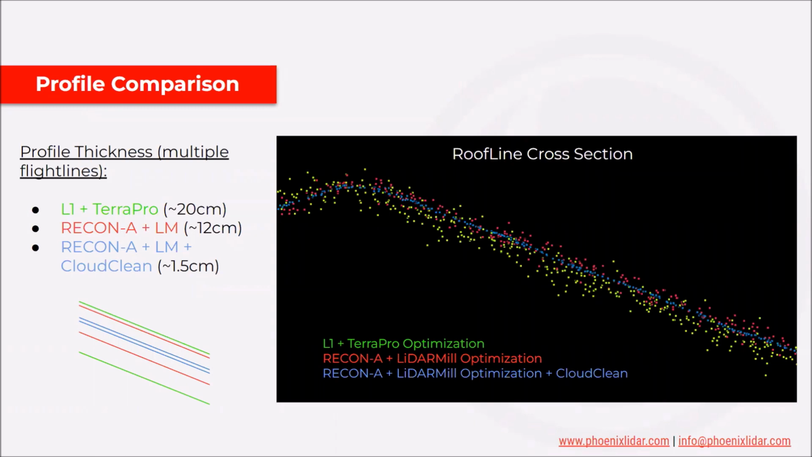And then we have the blue data set, which is using our Cloud Clean feature. So it is computing an average surface along any feature, whether that be a roof line, like we see here in this cross section, or ground, or a wall, lamppost, anything like that. And then it basically projects the lower precision points to that surface.